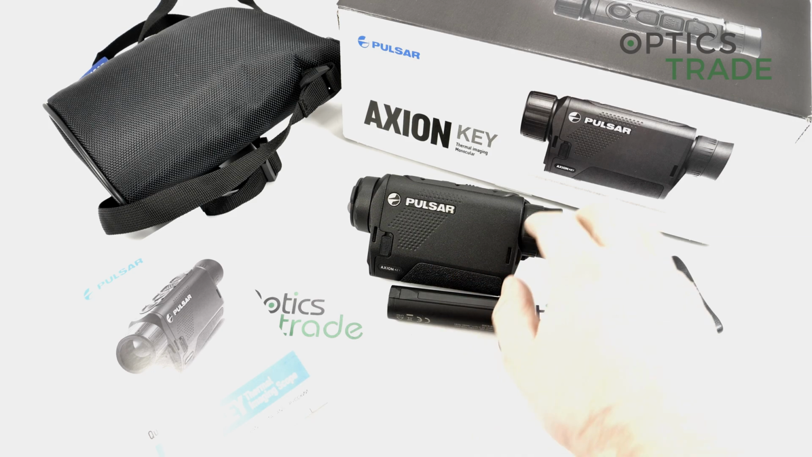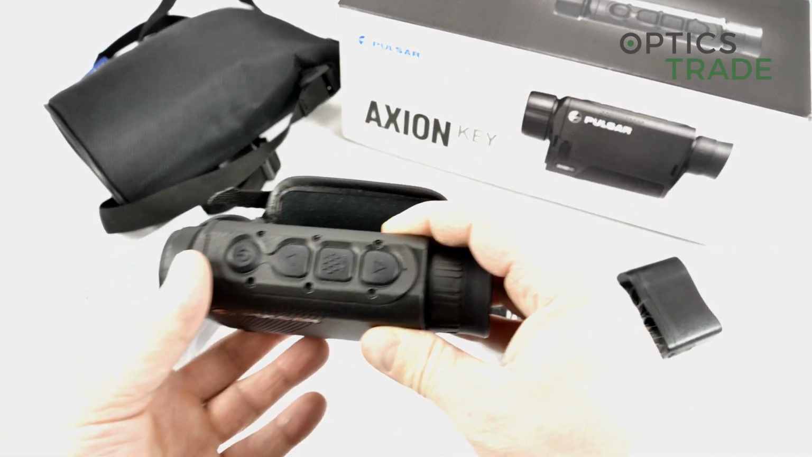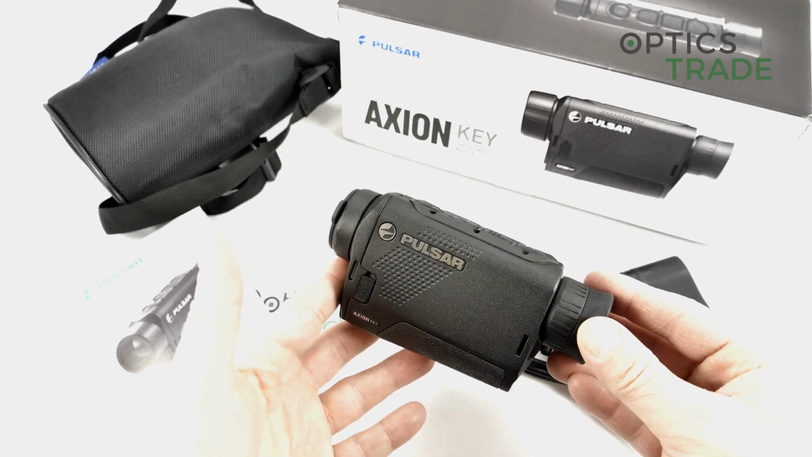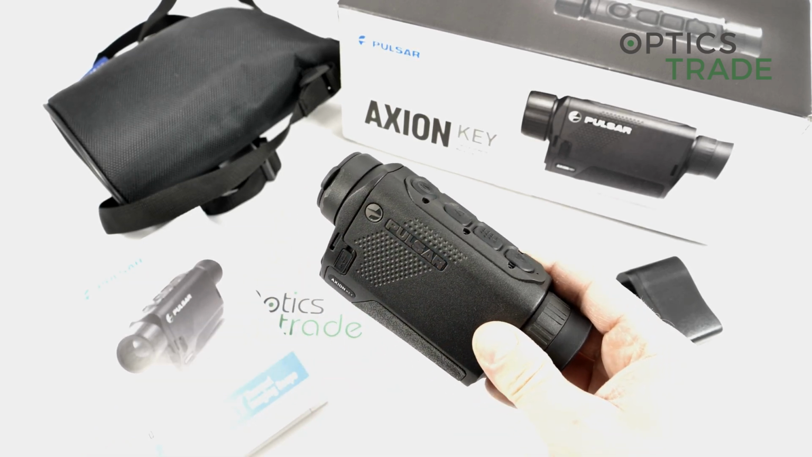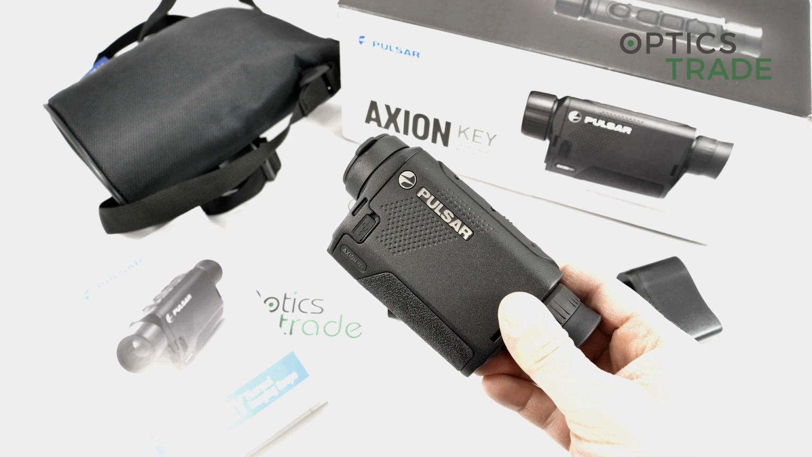You also have 7 different color palettes inside, 7 different modes, and the menu, which is similar to all menus in Pulsar devices. So you have one menu button, then the up and down button. With a short press, you can gain access to adjusting brightness and contrast.